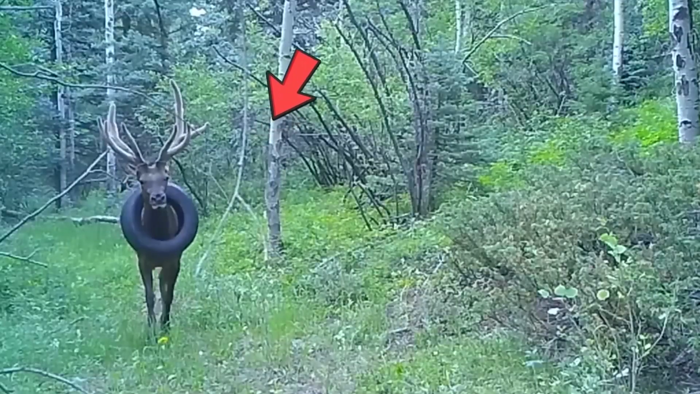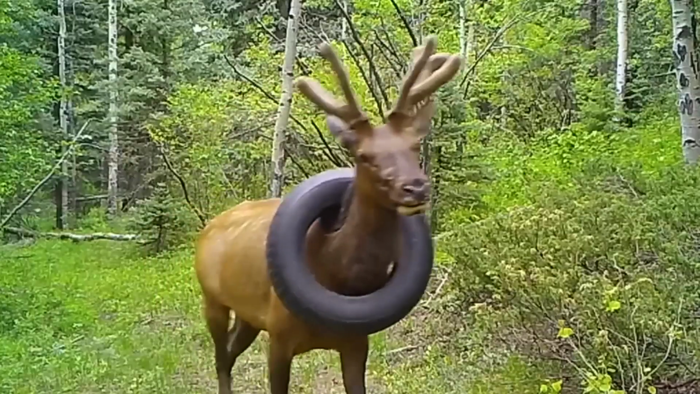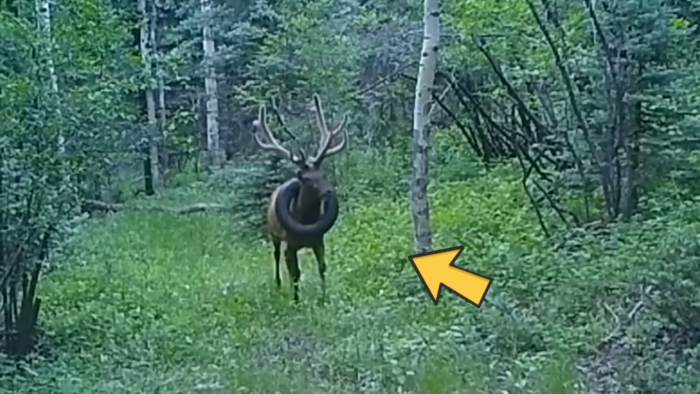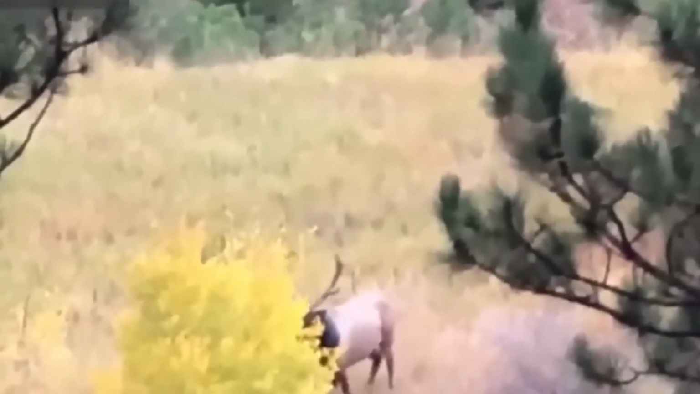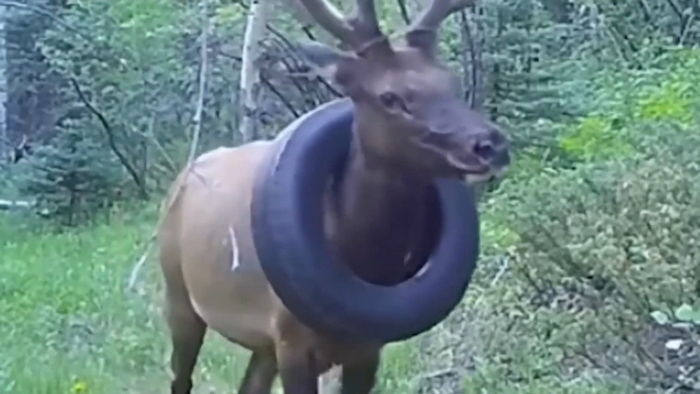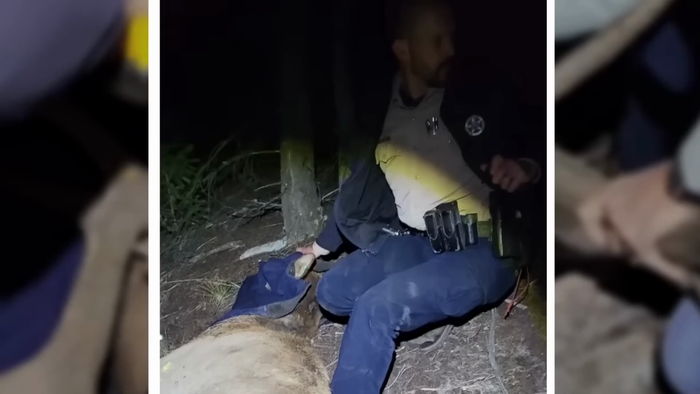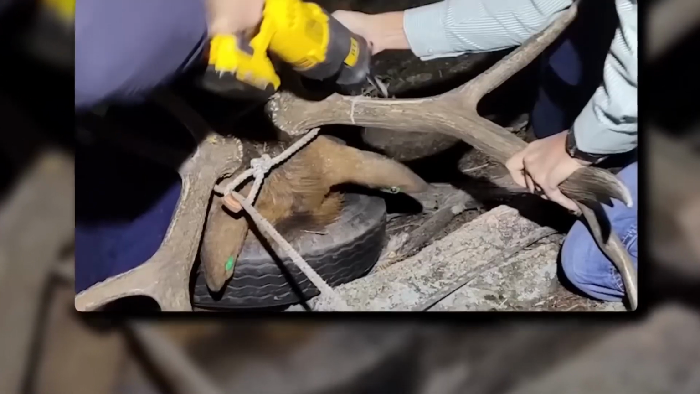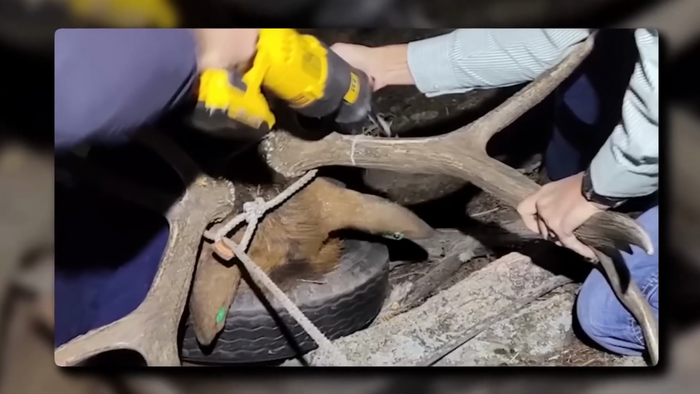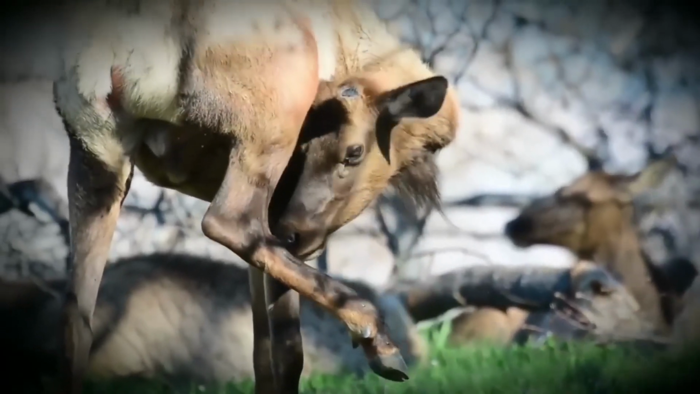So there was this video from a trail cam that showed an elk wearing a tire like a necklace. Can you believe it? For 2 whole years, this poor guy just went about his business with the tire around his neck. As time passed, his antlers and neck grew bigger, making it impossible for him to remove the tire by himself. Thankfully, the wildlife officials stepped in to help. They gave him some medicine to make him sleep and then tried to take off the tire. But unfortunately, they had to cut off his antlers too. But don't worry, the elk will grow a fresh new pair of antlers soon enough.